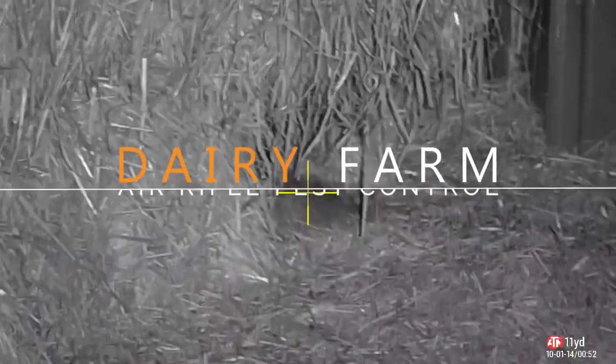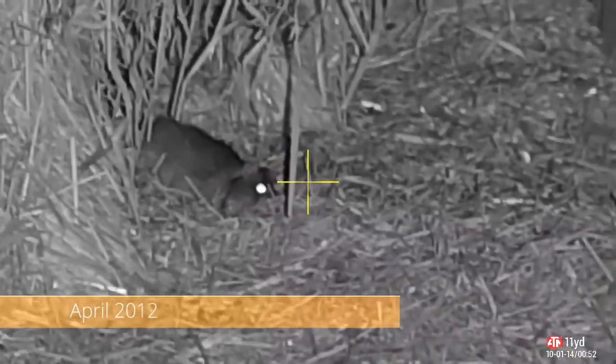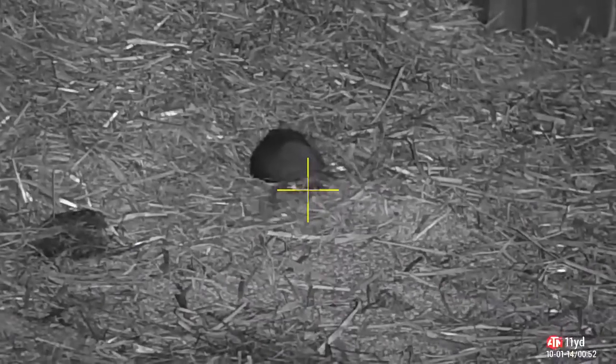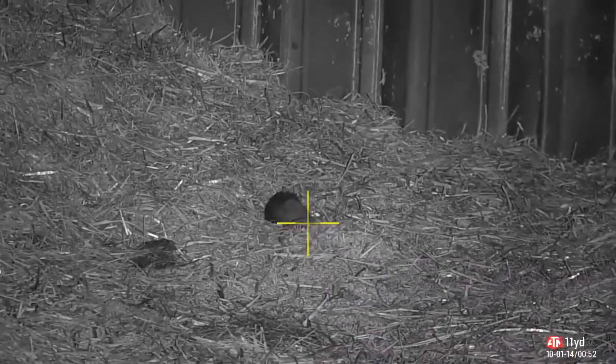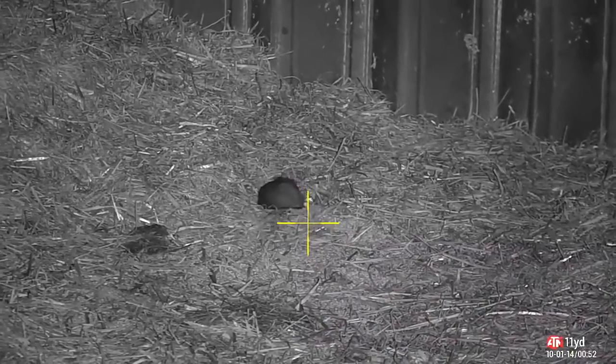Well, that's rude. Don't look at me like that. Don't ever stare at anyone like that when they've got an Air Arms S510 Ultimate Sporter pointing at you. Look at that. Kicking around, tail swinging in the air. That confirms, that and the blood of course, a nice clean headshot.